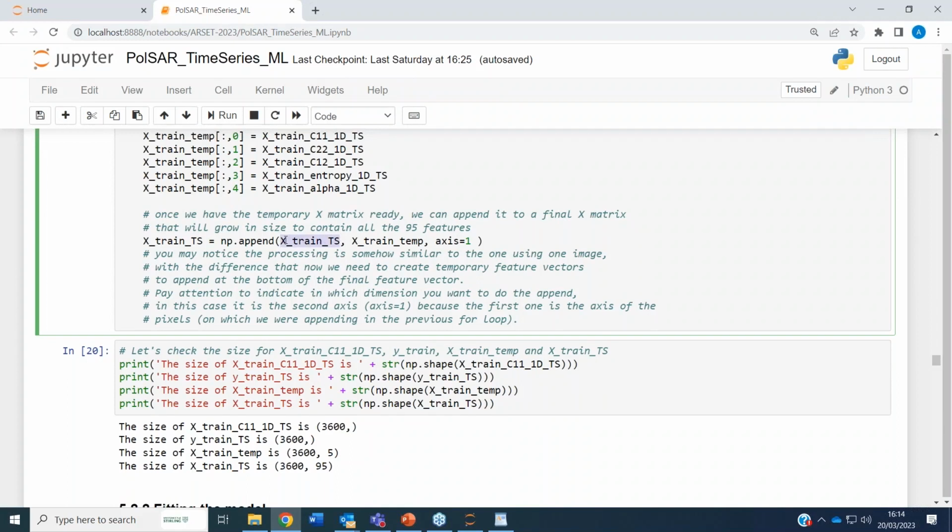So now the first 5 columns will be time 1, first acquisition. The second 5 columns will be for the second acquisition, because we are piling up along the horizontal axis. Axis equal to 1, which means horizontal, is what you will call 2, because Python starts from 0.